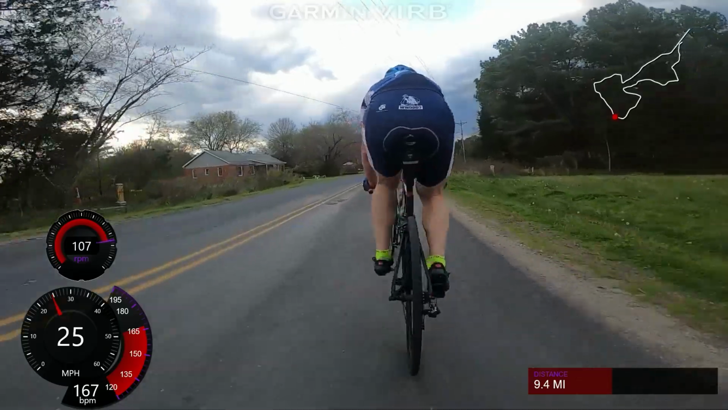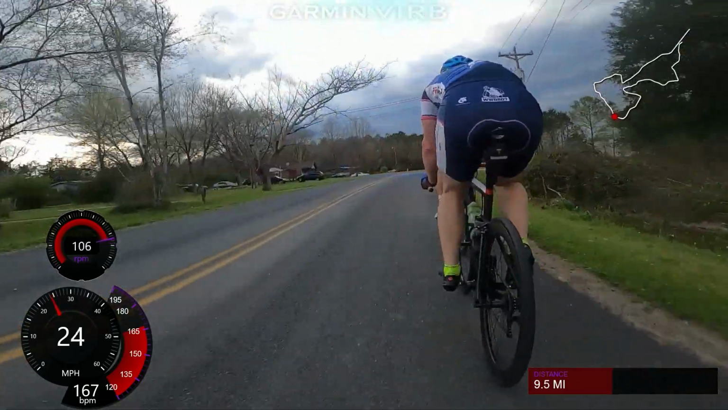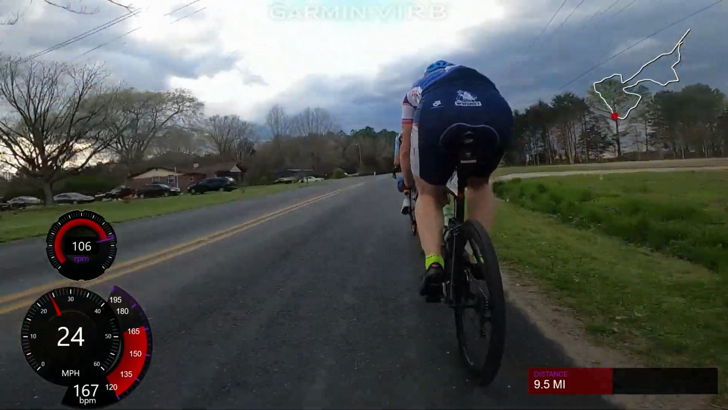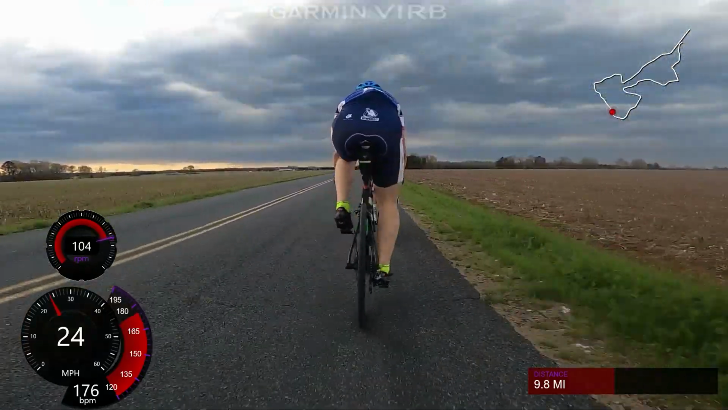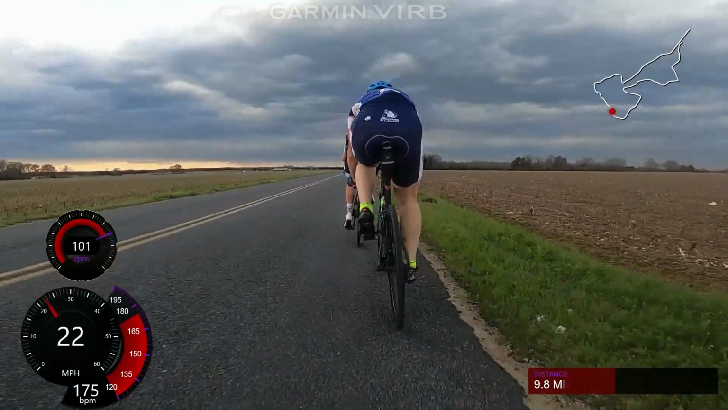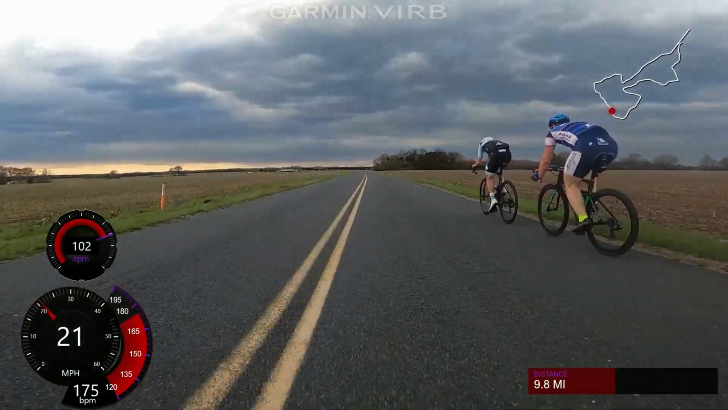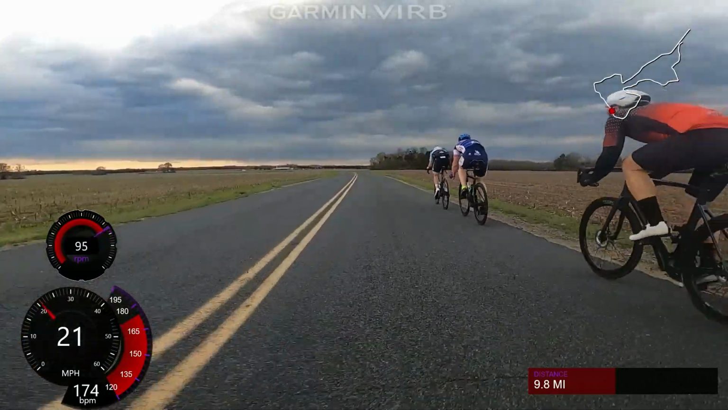Now we're probably right around the middle of the course. Right up here, we're going to be coming out of the woods, out in the cotton fields. And now it's a complete left to right crosswind. And these guys are annoying me because I can't hold the wheel.